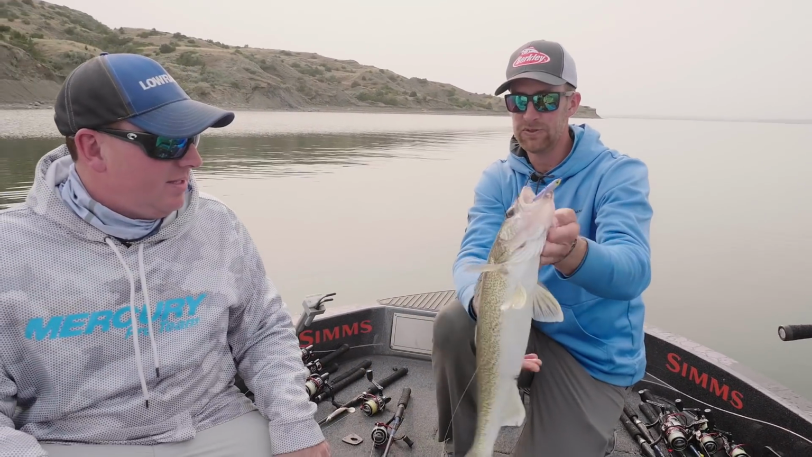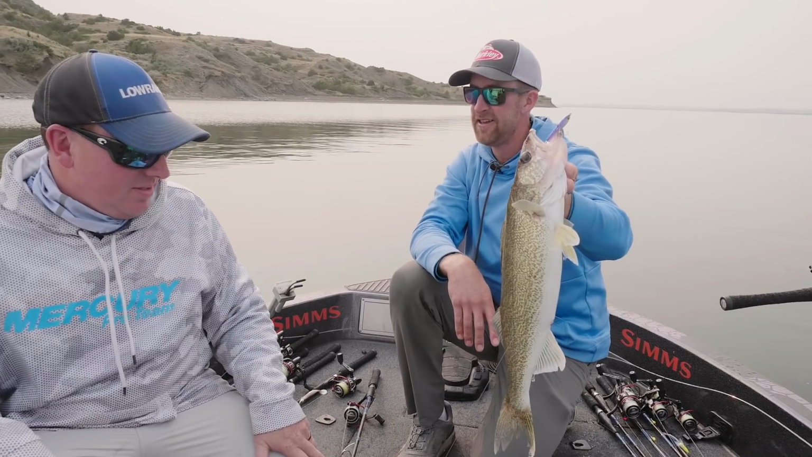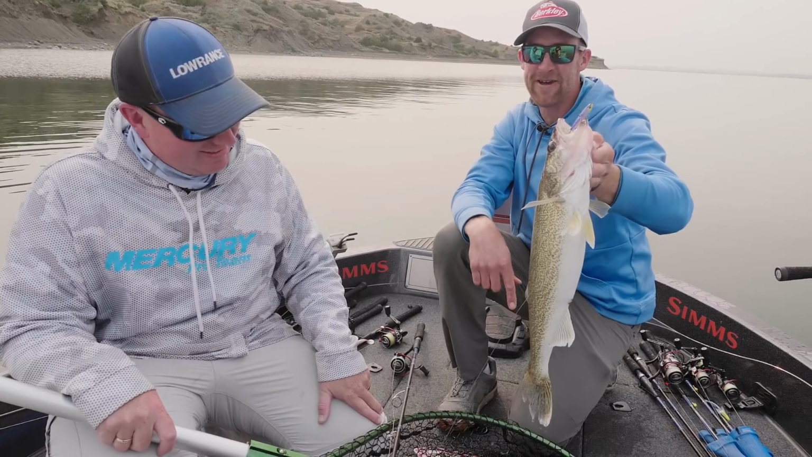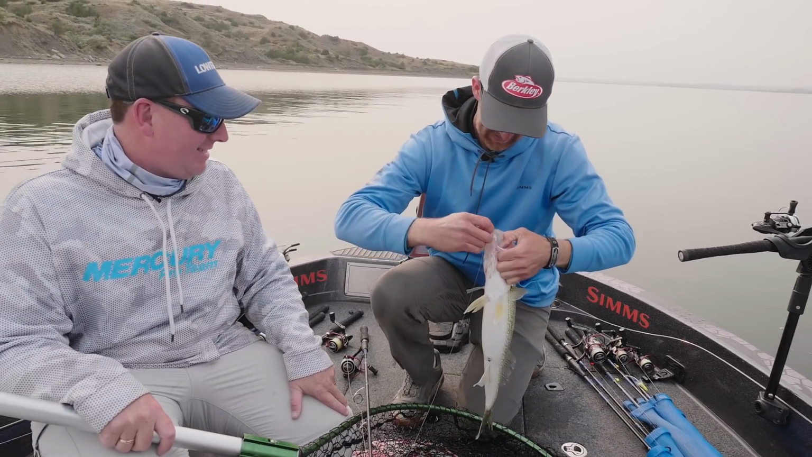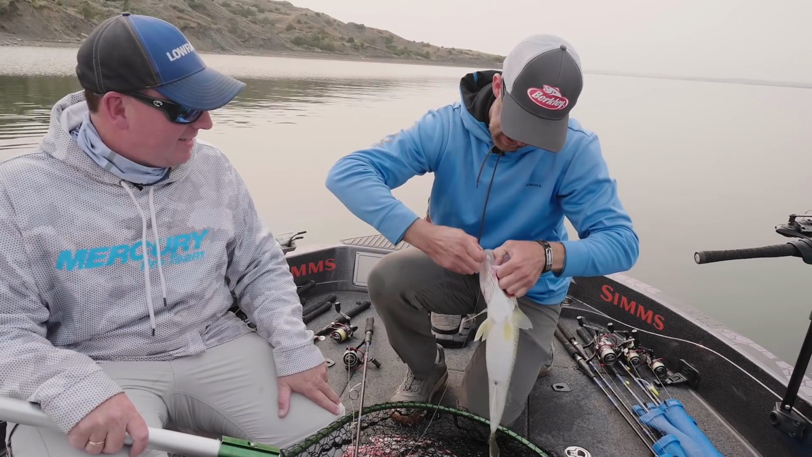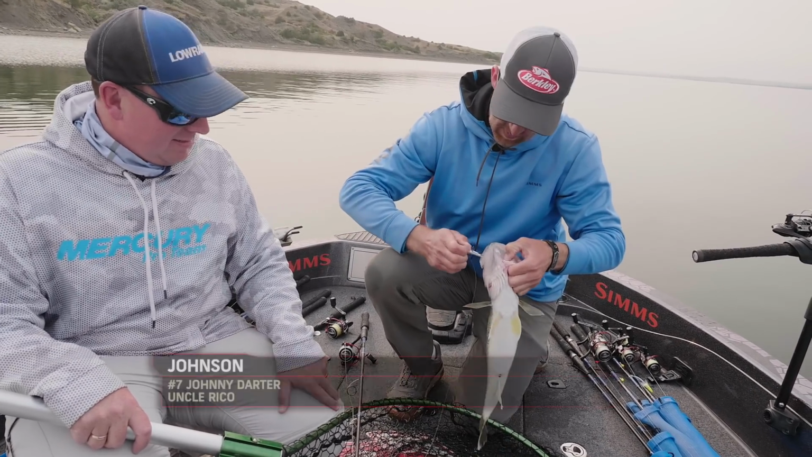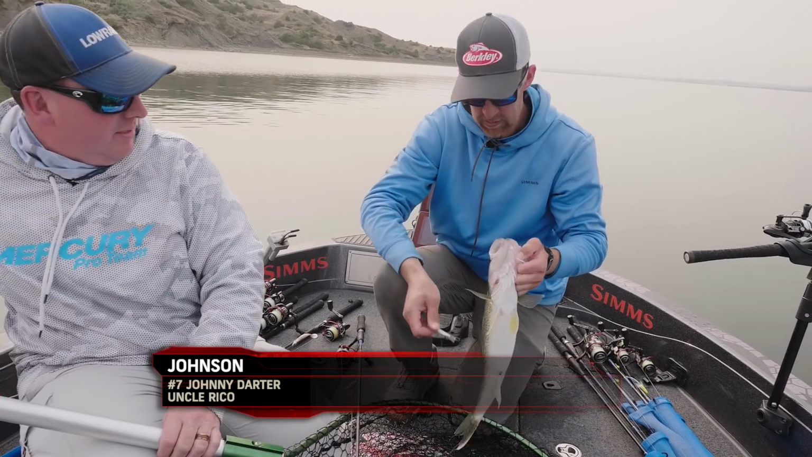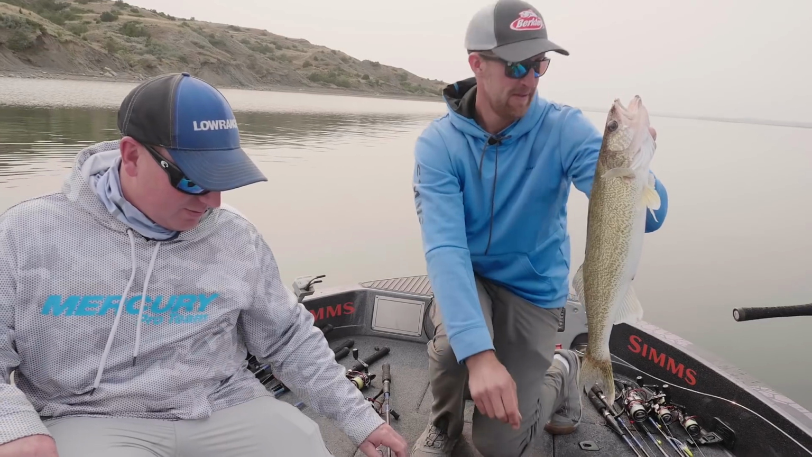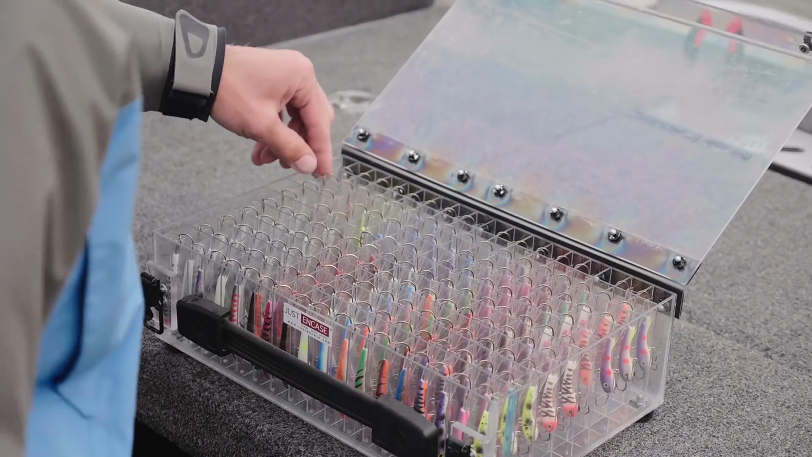And they're not the huge ones though. Yeah, but they're good eater size. The up-and-comers of Fort Peck, the breeders, soon to be a horse. They're biting it good though. Yeah, they are. Oh, can you grab me that? Oh, maybe I got it. Yeah. All right. Nice. Beauty. I'll get that one back. All right, yeah, let's get her back in the water and grow up to be 30 inches.